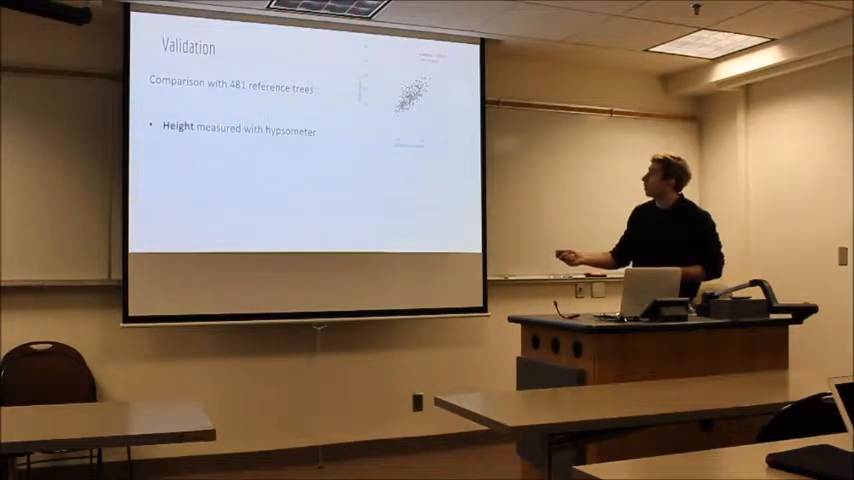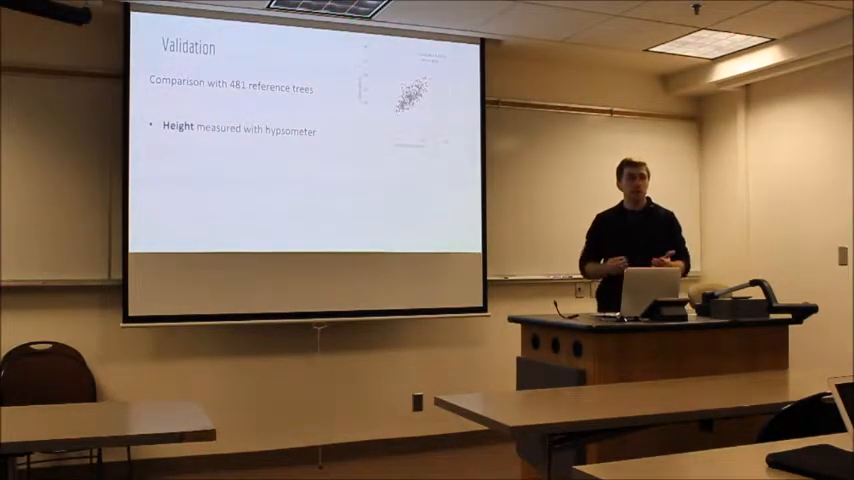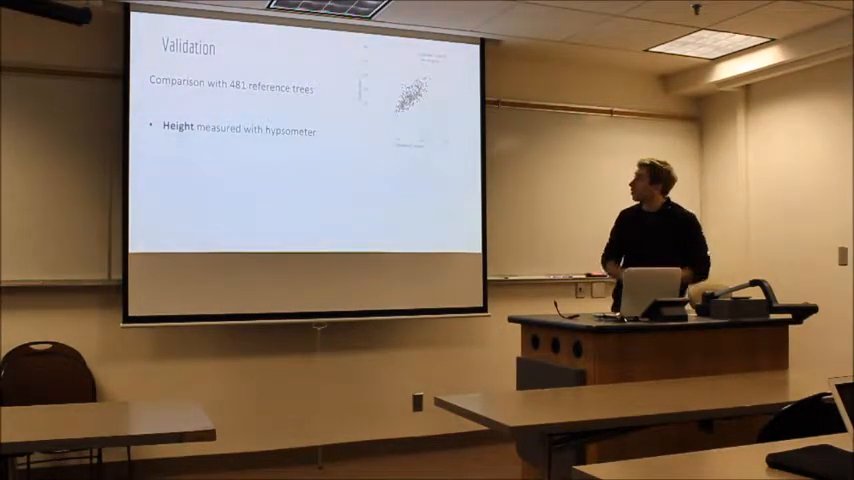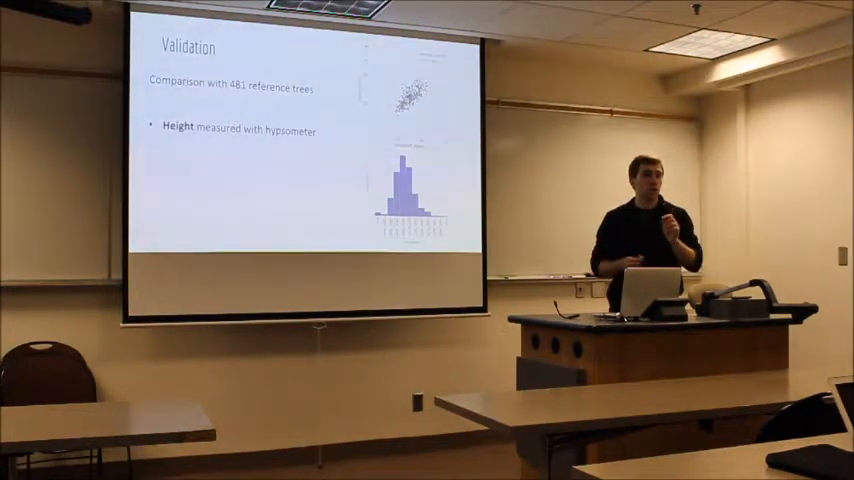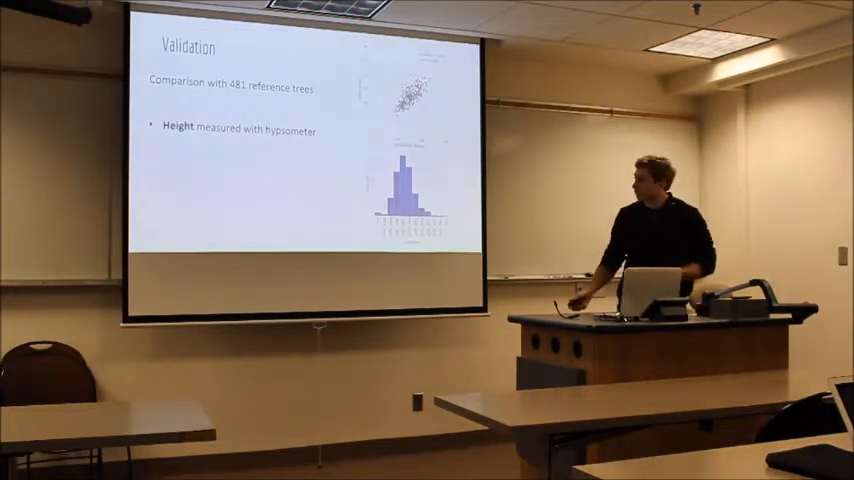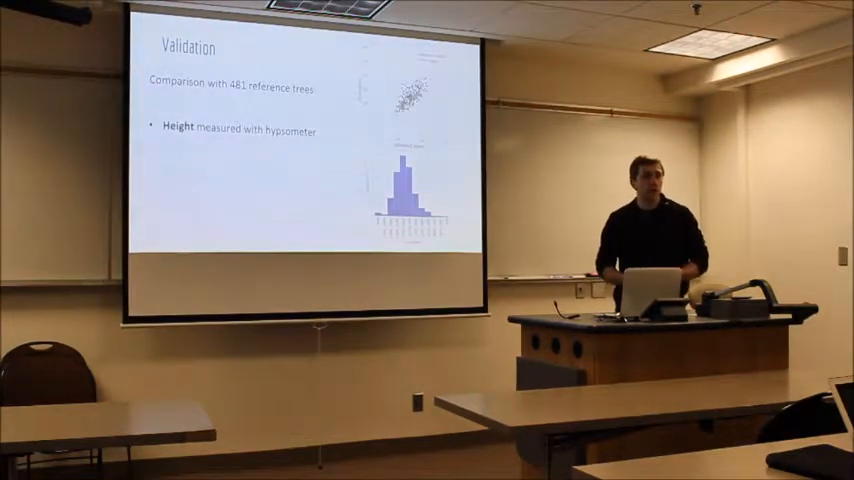Height was measured with a hypsometer, and we found that there was a good correlation, but there was systematic underestimation by the LiDAR height-derived measurements. That could be due to things like the laser pulse missing the very top of the tree, or various other reasons. We found that there was about a 10% underestimation in the LiDAR heights relative to the reference ground measured heights.